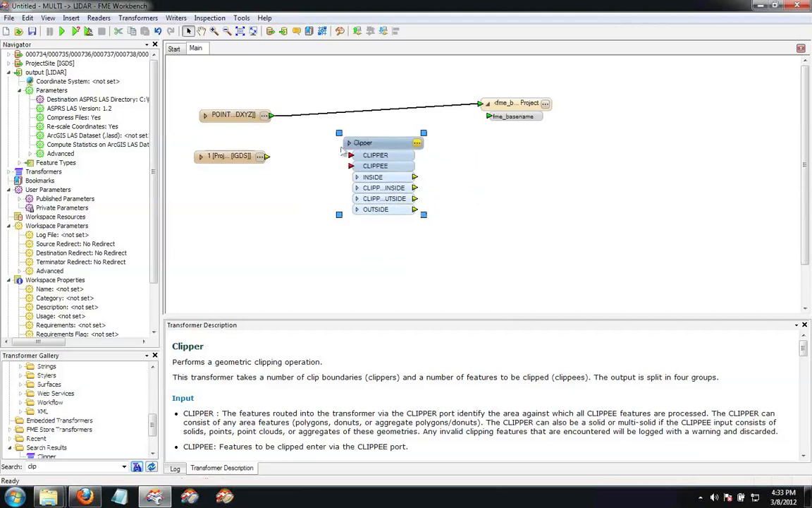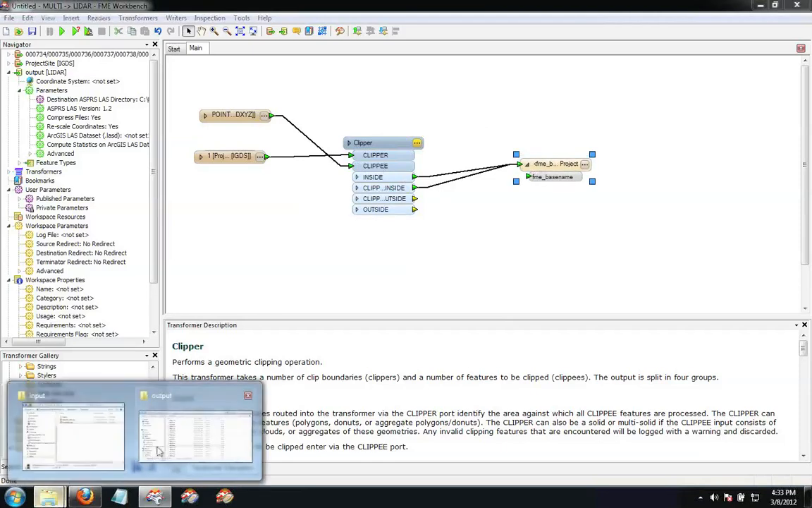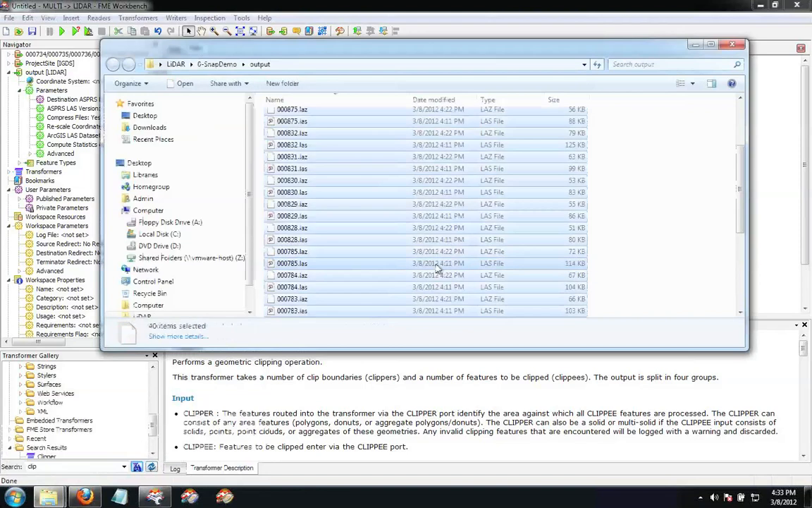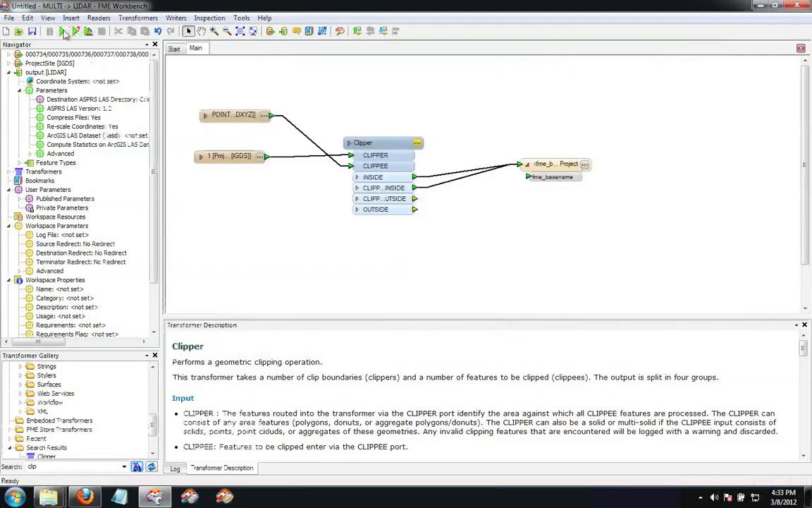So anyway, I've got a Clipper here, and I'm going to put these point clouds in as Clippees, and I'm going to connect that boundary as the Clipper, and the things that are inside, I'm going to route to my output. Now I better empty out my output directory. Let's see, here we go. Yeah, let's make it empty. We're good. We're running.